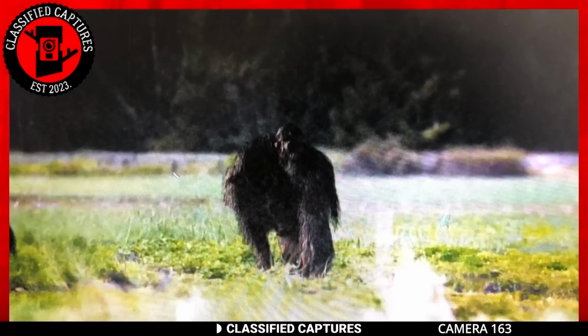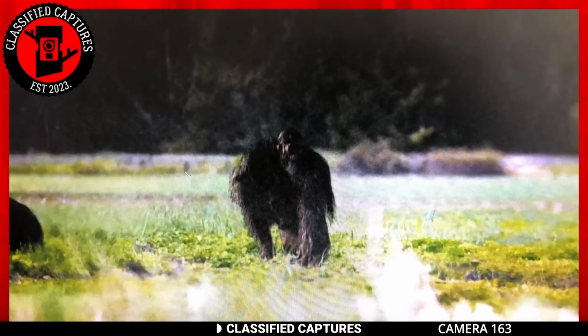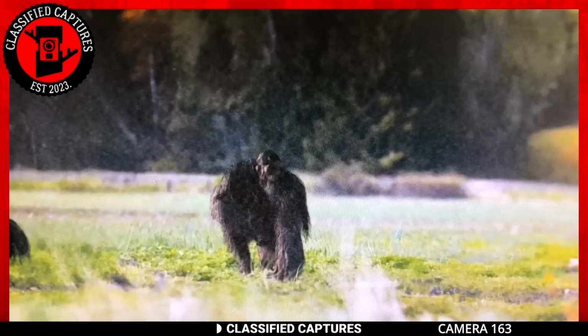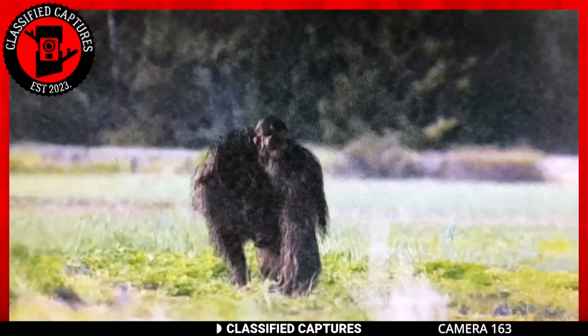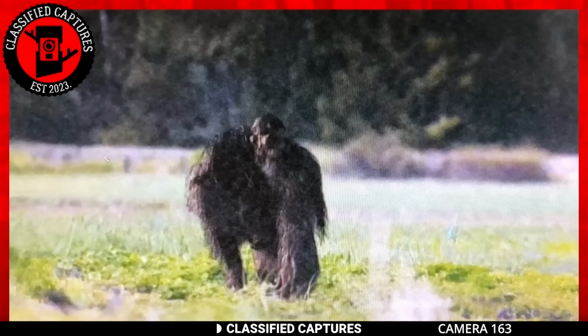Next, we have a Trailcam capture that's gonna have even the most experienced zoologists scratching their heads. Have a look. What do you see in the image? A gorilla? Well, hold on, take a closer look. It does appear to have the bulk bodies typically associated with our large primates, but a closer look and you'd realize it's not a gorilla.